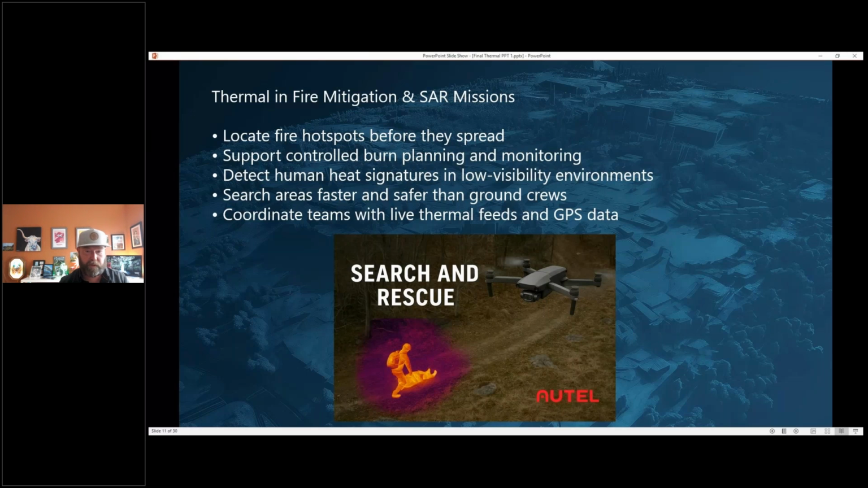Another thing that's really cool, especially with Autel, they have some neat features. I won't go into them all, but you can pinpoint on the screen the GPS coordinates. So that can also funnel into the mapping stuff. If you're doing a big site, maybe specifically animals, you could write down or radio the GPS lat-long, and someone on the ground could plug it into their phone and use Google Maps just to take you there.